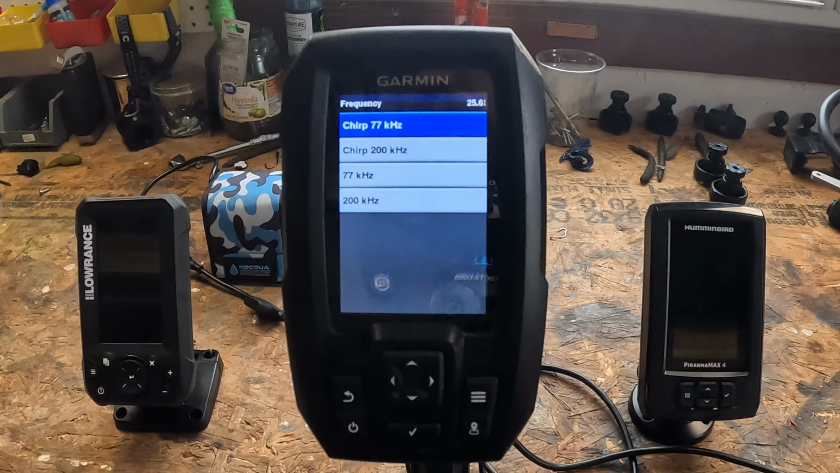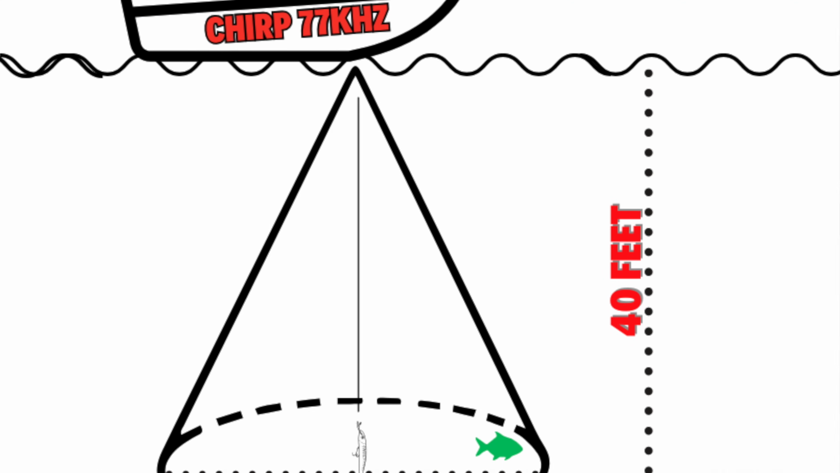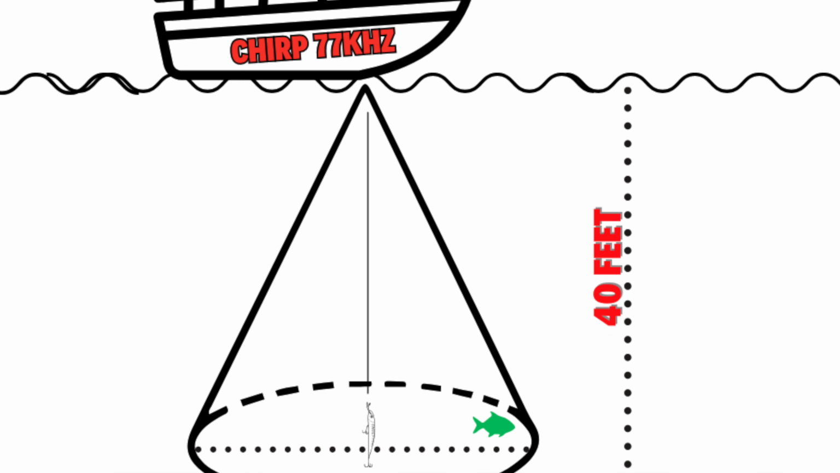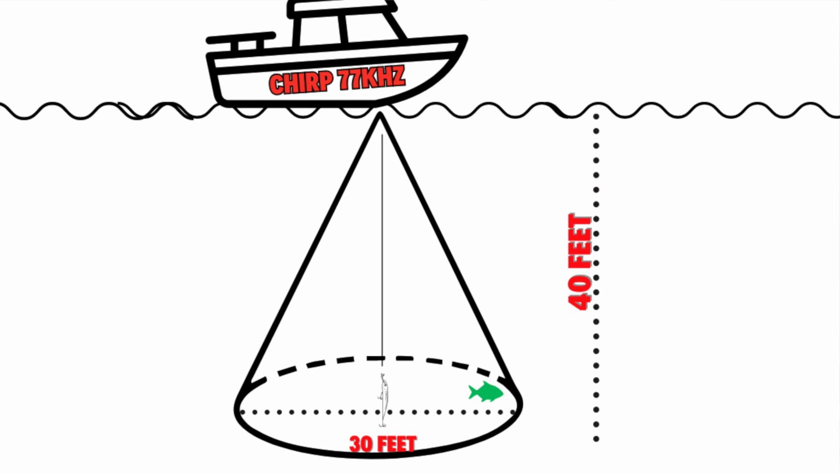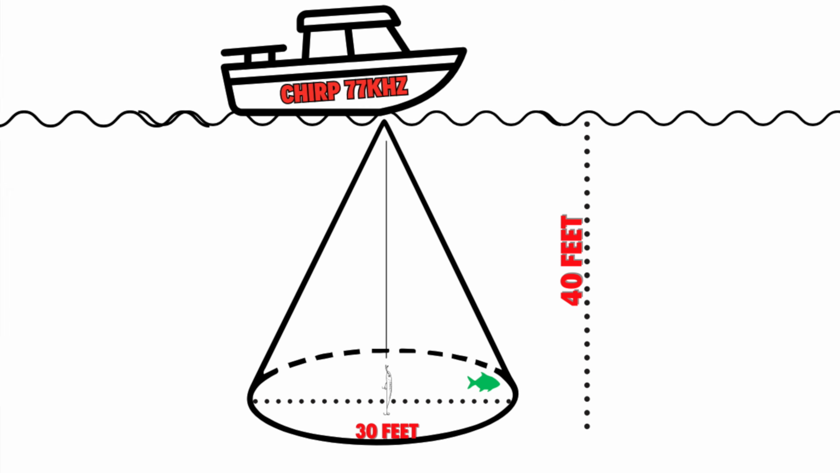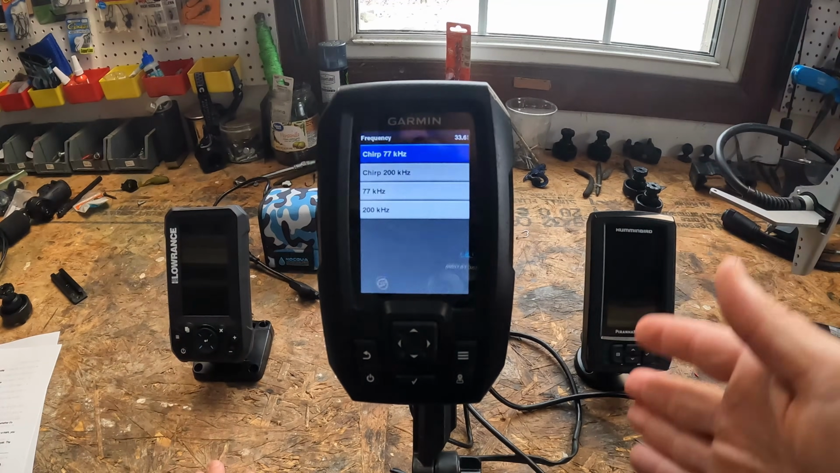And that's really important to know in your vertical jigging. So if you're sitting on 40 feet of water and you see a mark, you might be thinking, man, I'm dropping this thing right on its head. Why isn't it eating? Well, that fish could be 15 feet to the right or 15 feet to the left of you, not directly below your kayak, because the sonar is a cone, not a single pinpoint beam.